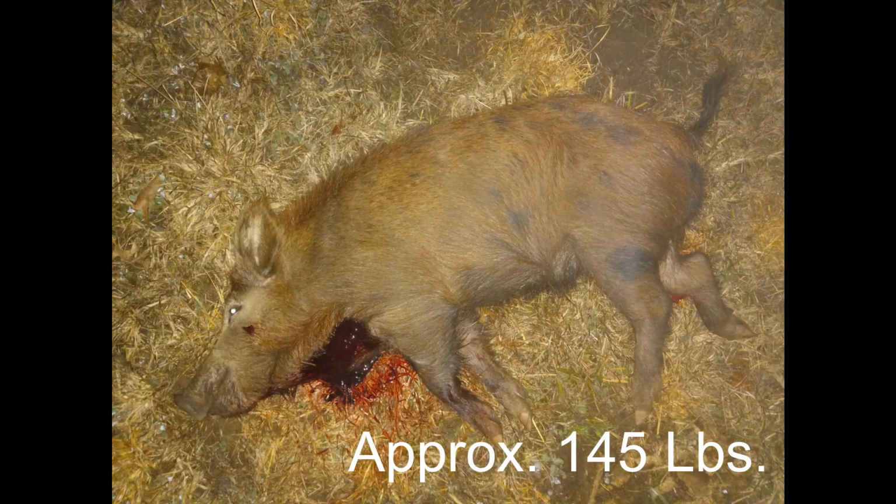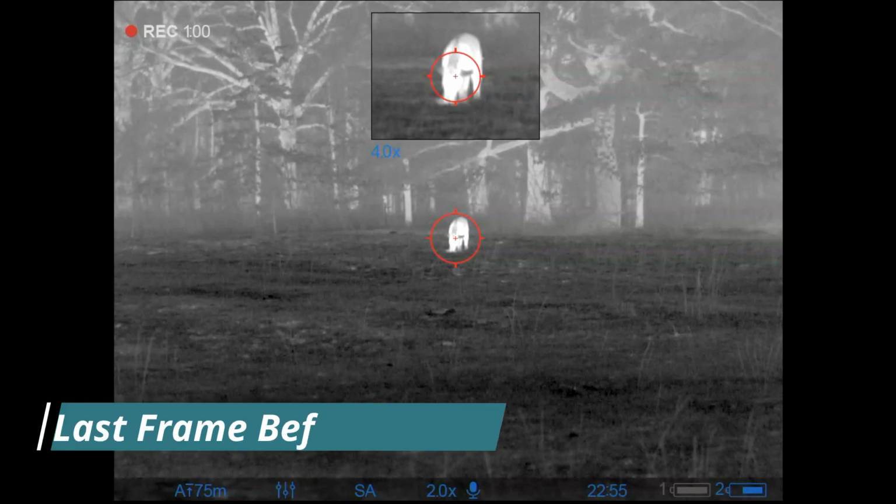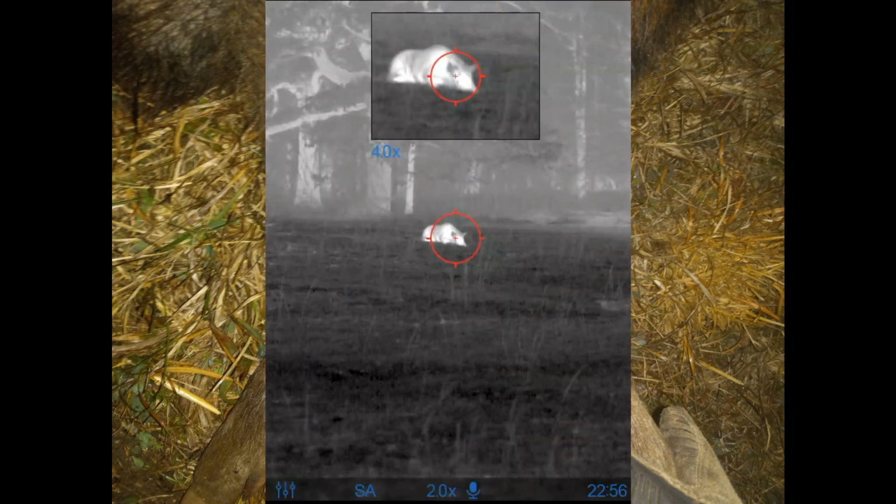So this boar was significantly smaller. I didn't even actually tape him. I just figured he was about 145 pounds or so. As you can see, the last frame before the shot, the bullet should have hit just about between the ears. However, if you look at this, you're going to see that that bullet was a lot lower on the cheek. Now, it did a ton of soft tissue damage and blew out the neck, and that bullet actually continued on, striking the right rear leg. So it was still going.